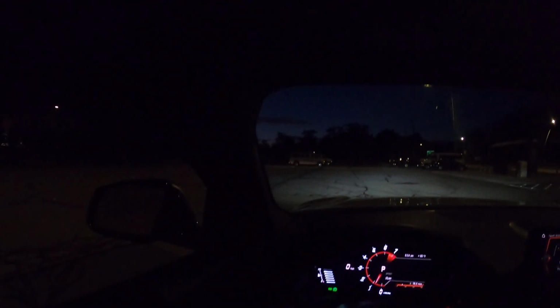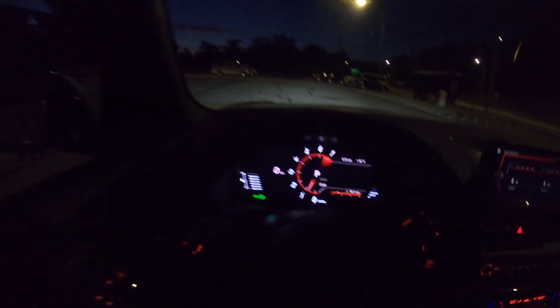Horsepower and torque monitor. And we're gonna go for a little night drive. A little POV night drive.